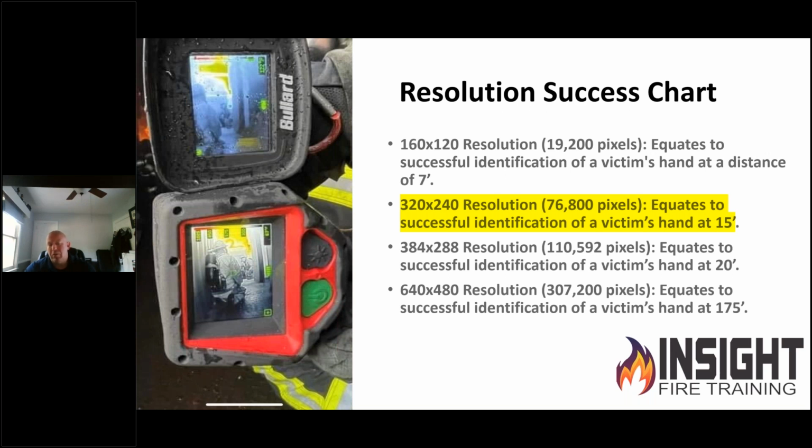How easy is it to interpret? Is it like the eye doctor when he says better, worse, 1, 2? Which one can your firefighters see? How many of your firefighters have eyesight issues? Do you have a young department, old department? Do you have firefighters who have colorblind issues? You need to take that into consideration. No one ever talks about that in TIC training.